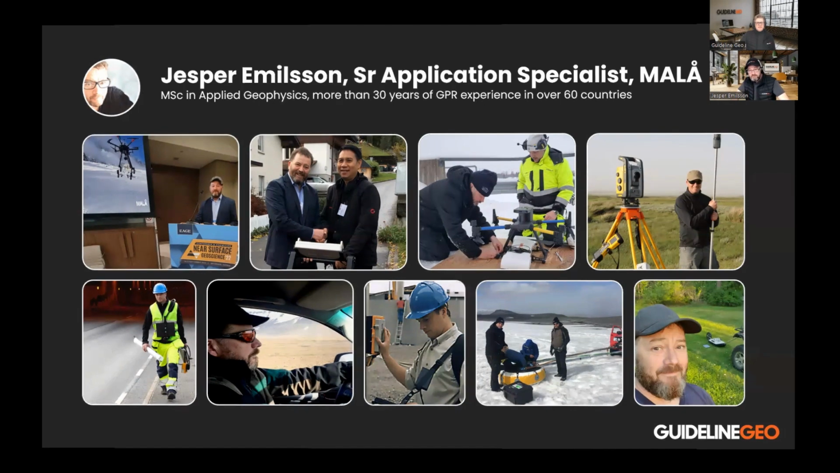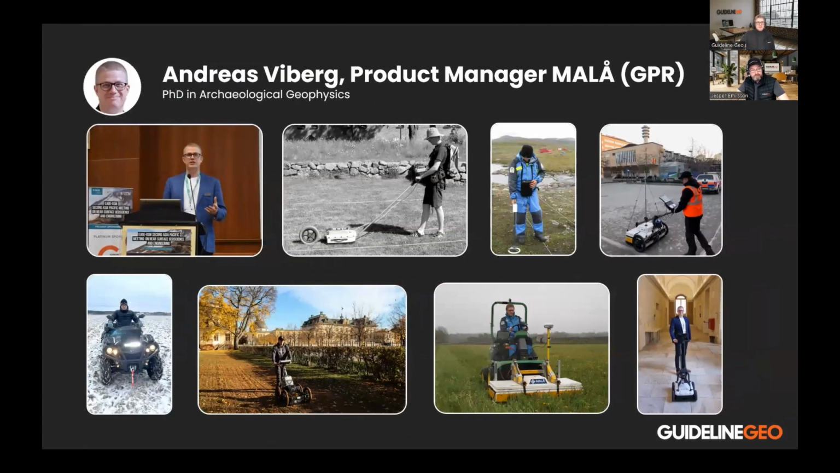With me is Andreas. Yes, and my name is Andreas Viberg. I work as the product manager for the MALÅ range of products at Guideline Geo. I have a background in archaeological geophysics, started working with GPR equipment back in 2006, and has been working for Guideline since 2017. And as you can see, in working with a wide range of our instruments, both past instruments and new ones. Both in color and in black and white. Exactly. When I started, it was black and white.